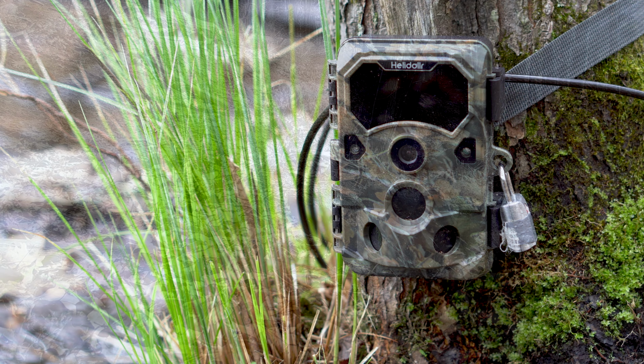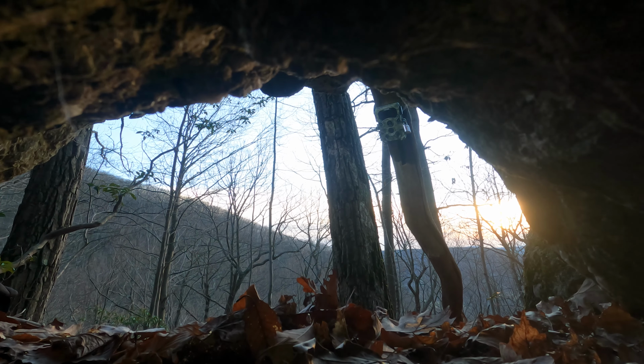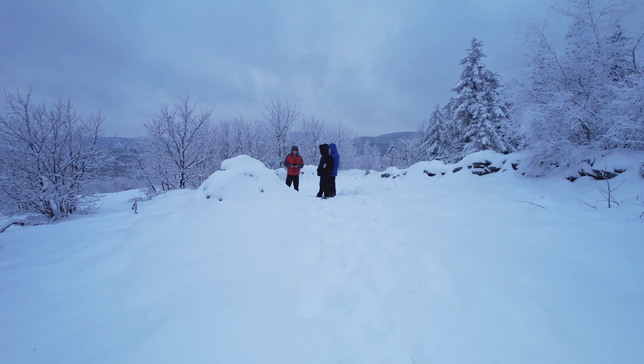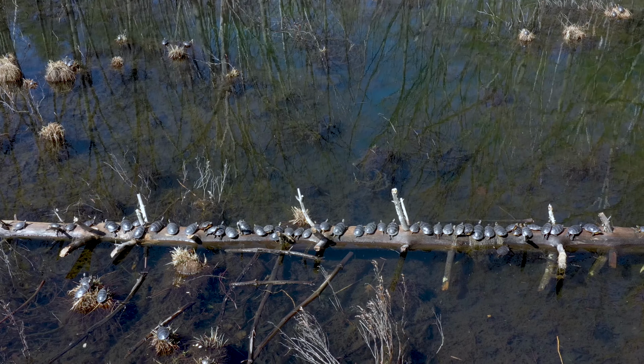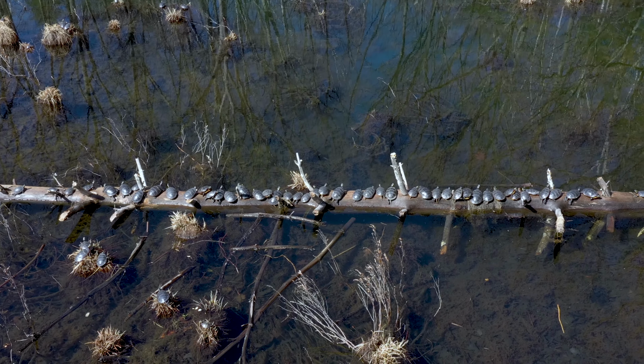Hey folks, so I wanted to share my top 5 trail cam captures of snakes and turtles. Because, well, why not? And besides, it's the middle of winter, and I was hoping to generate some enthusiasm for spring. Speaking of spring, our number 5 on the countdown occurred at one of my favorite sites to visit during the month of March.